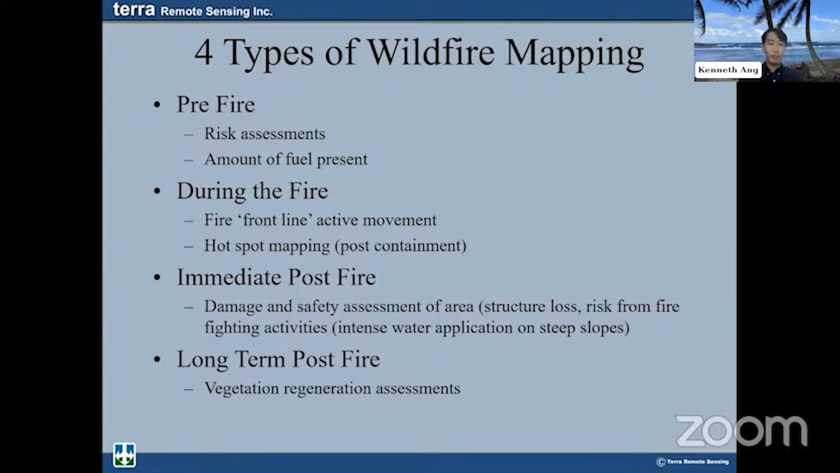And then we get into the long-term post-fire. That's looking primarily at vegetation regeneration assessment, and determining how safe the area is after the fire and how do we make it safe again, really.